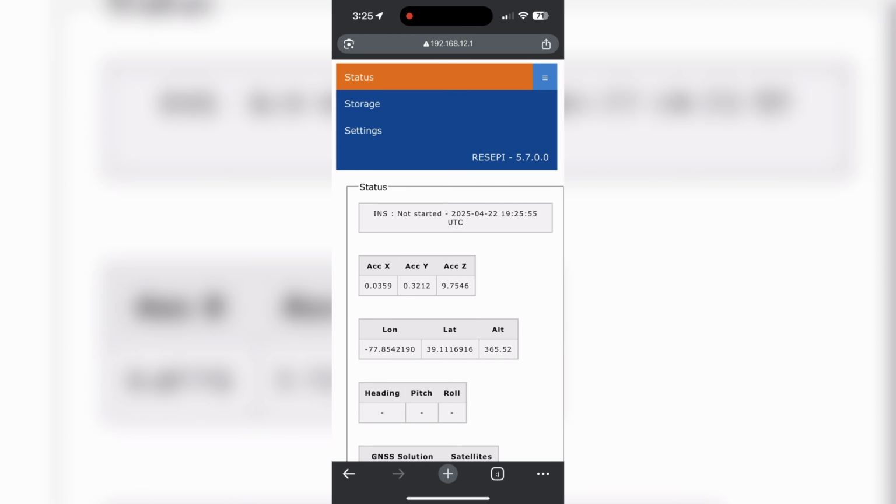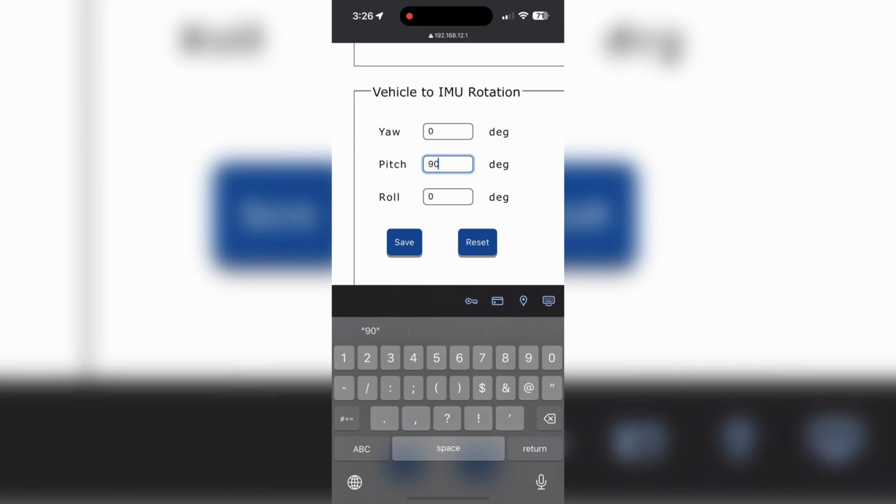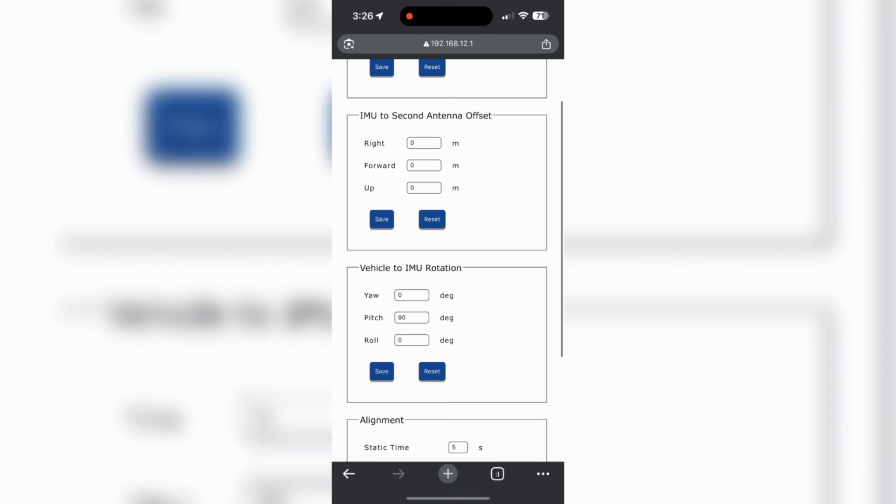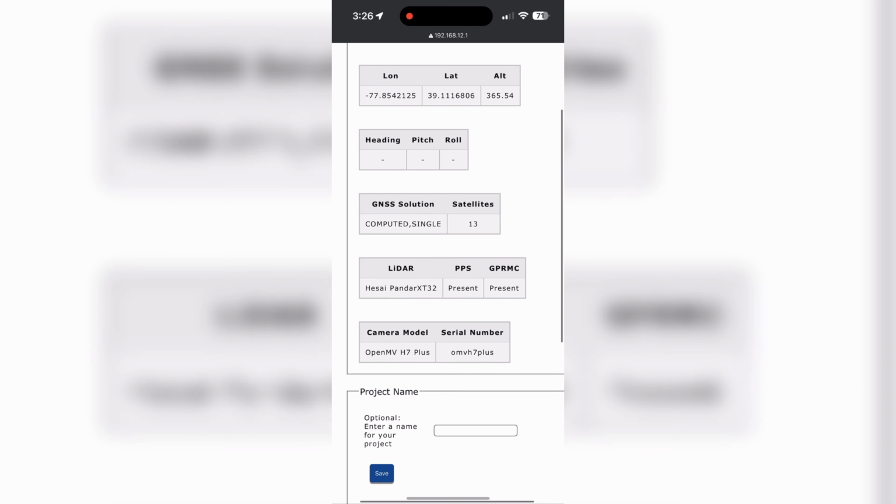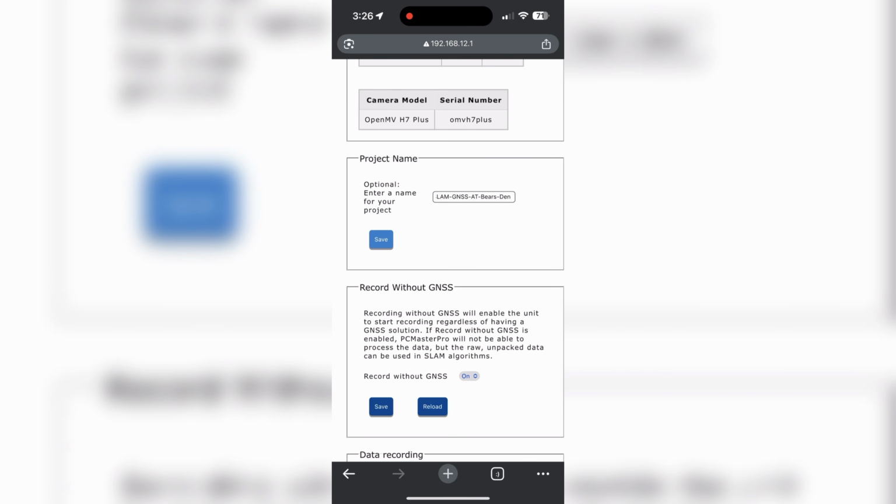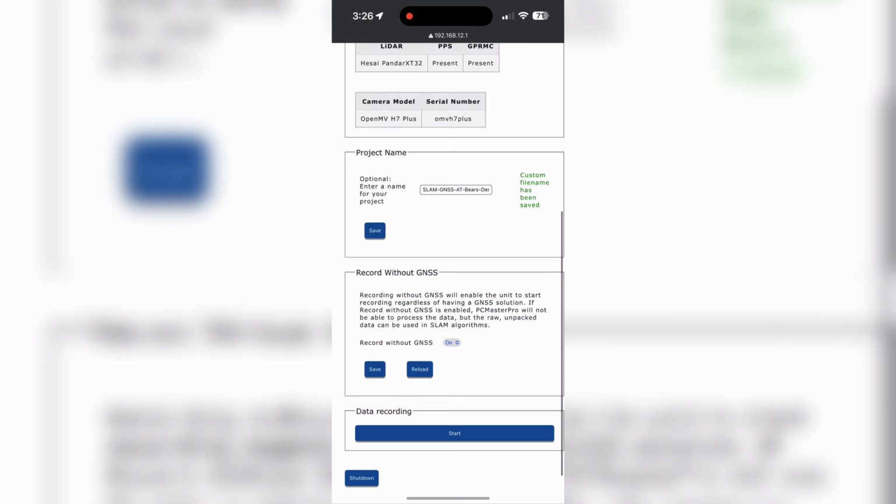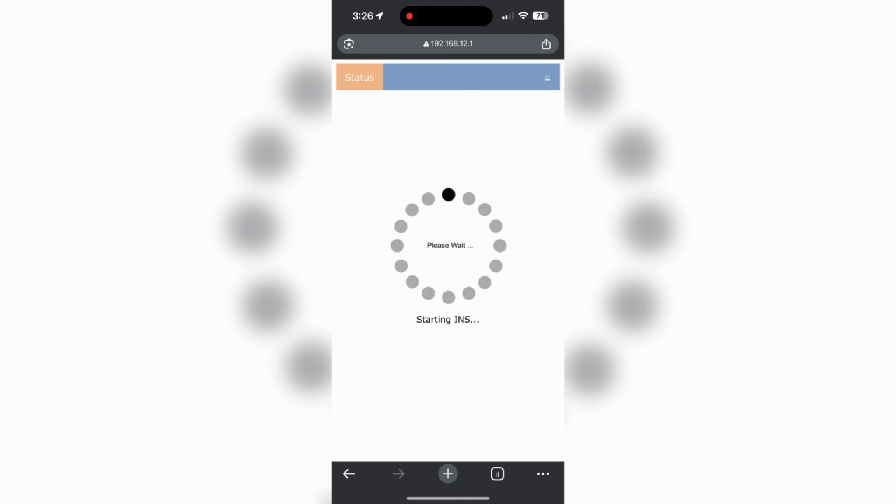Before we start capturing, I'm going to make sure that my orientation is set up for SLAM. With ultralight, we want to see 90 degrees in pitch, so that's good. And then jump back. I see we got plenty of satellites, fantastic. And let's go ahead and name this project so I know which one to work with when we get back to the office. Appalachian Trail, Bear's Den. Perfect. And then let's go ahead and start logging and we'll start capturing. Let's go.